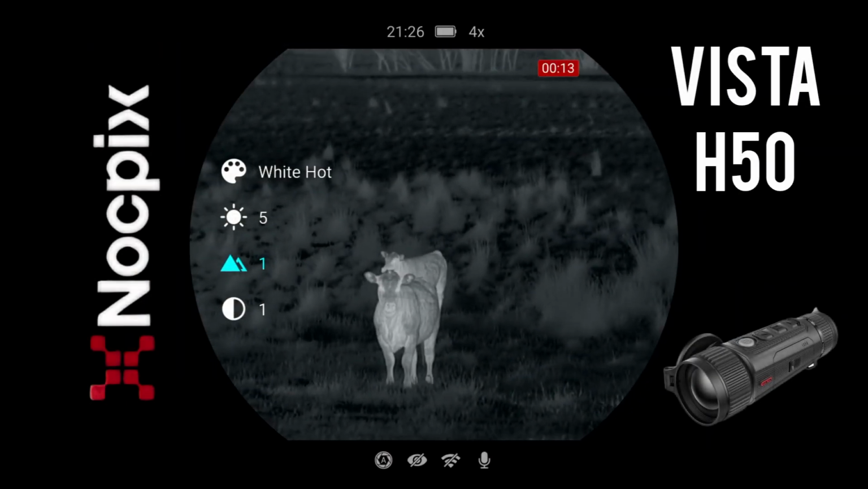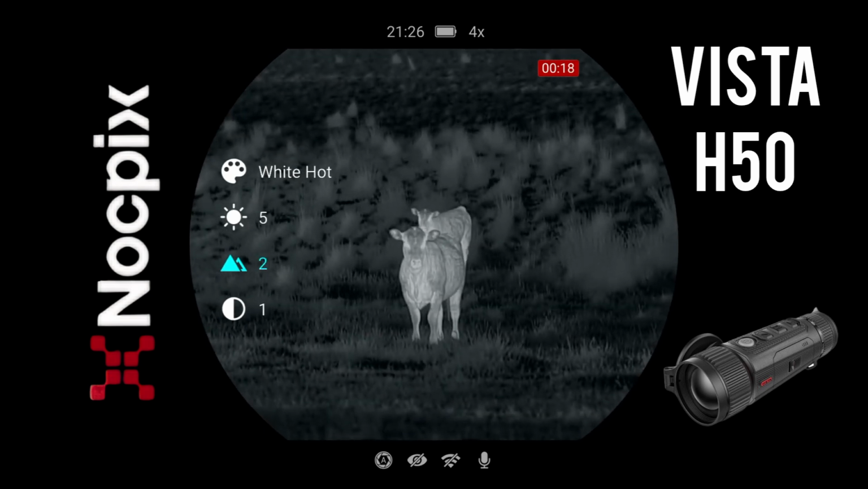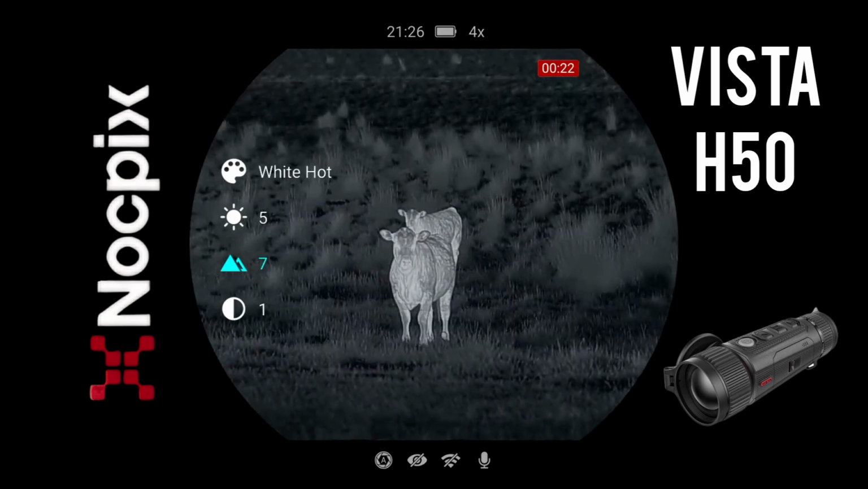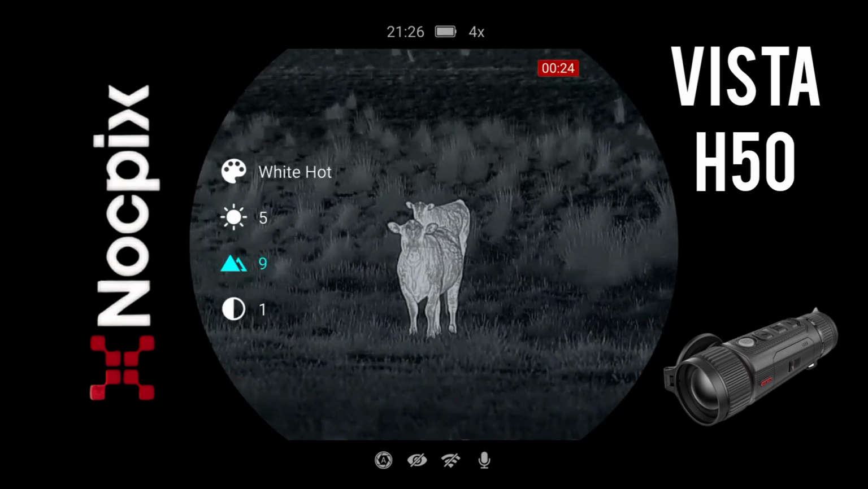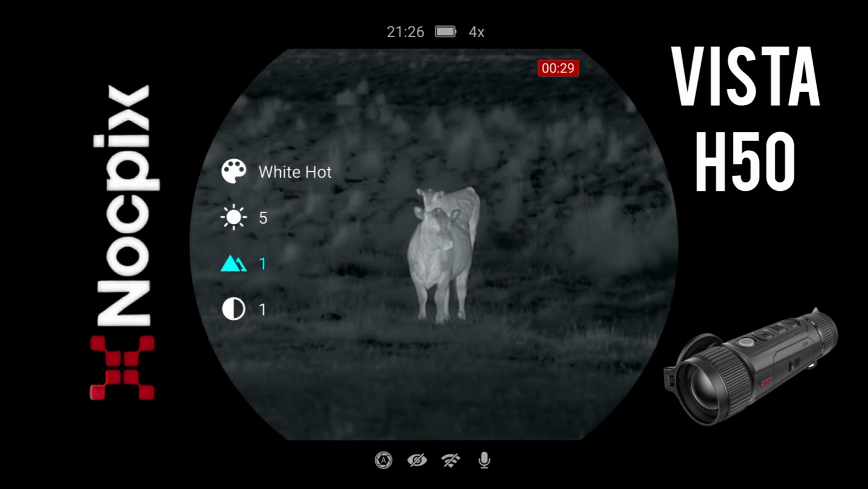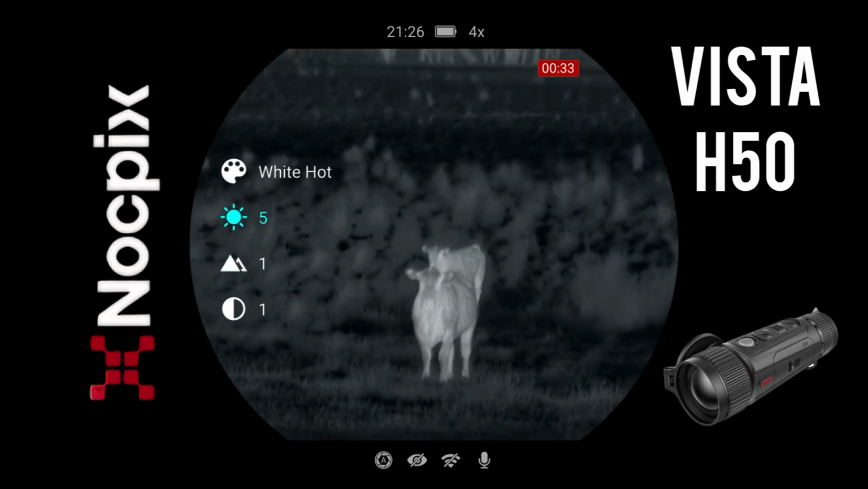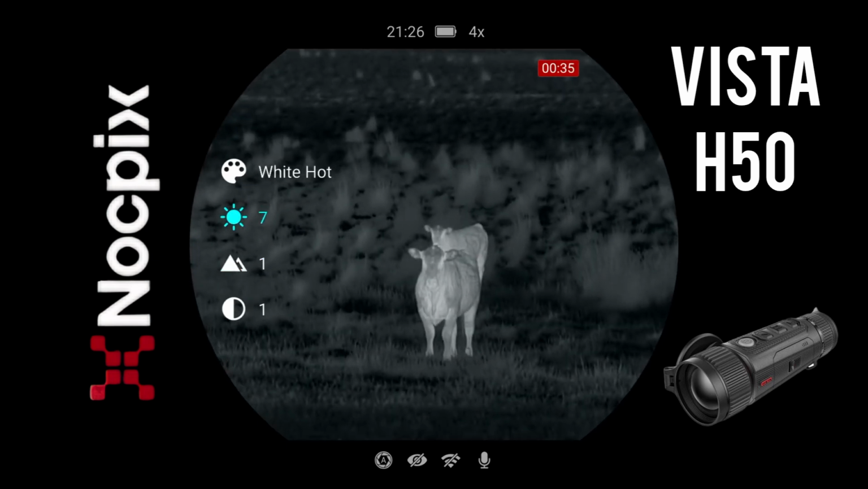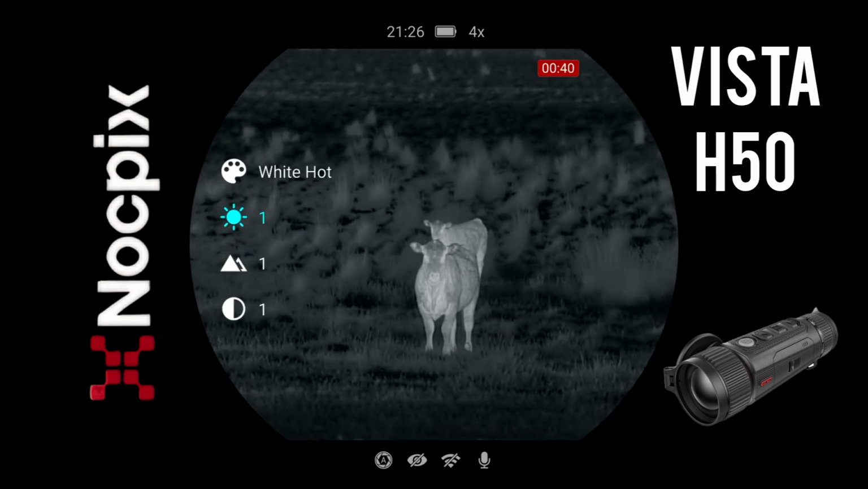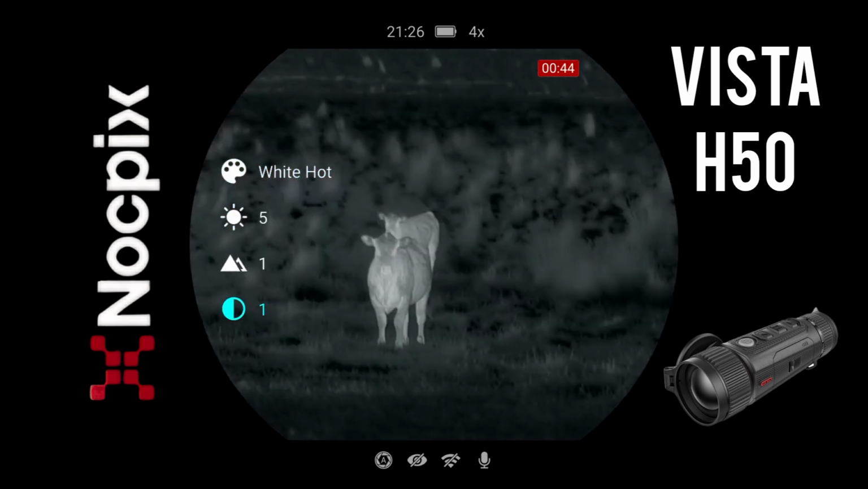Right, just before I get too much further, I just want to play around with some of the settings on the NOCPIX. So I'm just going up through the sharpness at the moment. You can see the cow getting a bit more detail. Back to 1. Brightness. I don't know if the brightness will come through in the recording, but worth a try. I think 5 is okay.